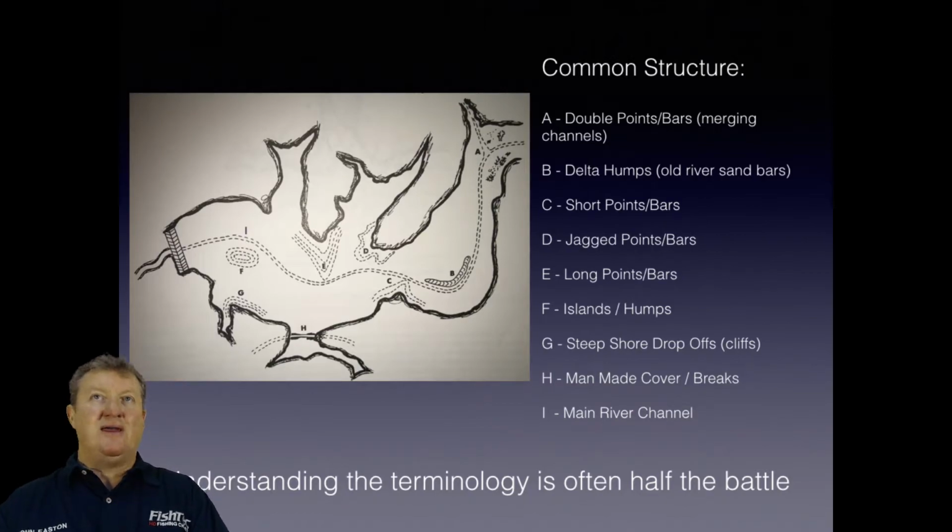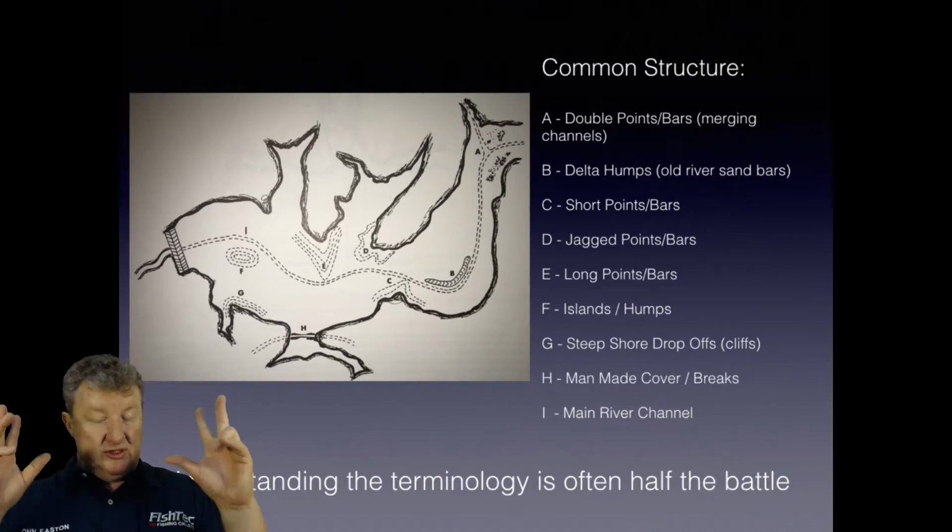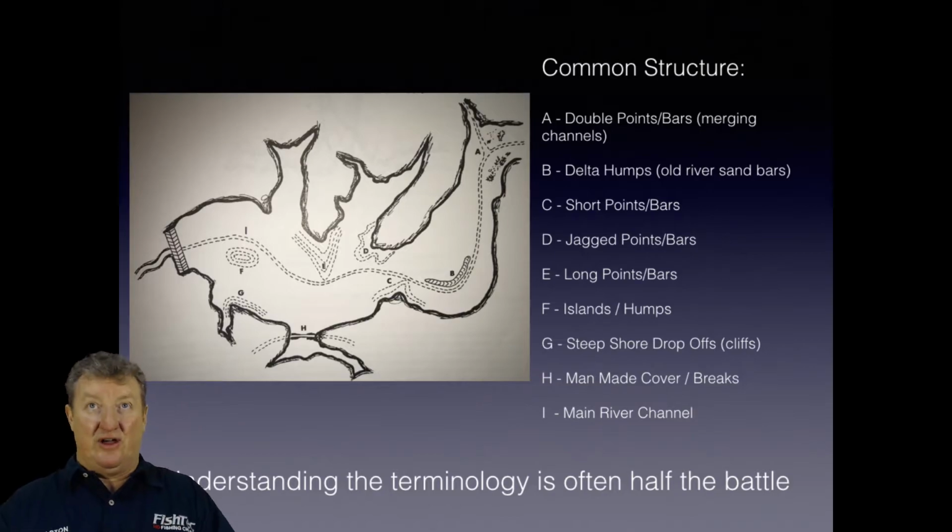H is man-made cover or breaks. In this case, they've got it as a bridge, as a diagram here. But guys, man-made cover or breaks is anything. It's bridges, it's old vehicles, old stolen vehicles that have been rolled into the water. Very common here in South Africa. Old buildings, long drops, all sorts of things, shops and what have you, where there's still a lot of that old structure left there. You see, I made a mistake. That's not structure, that's cover or breaks.